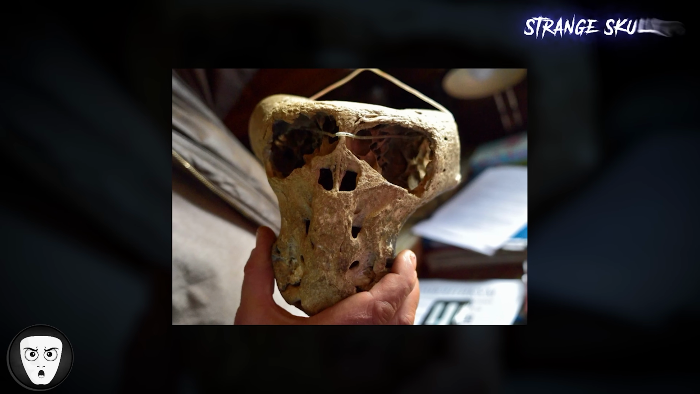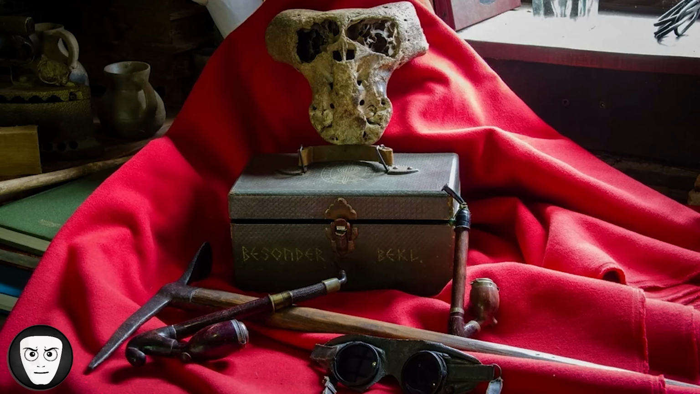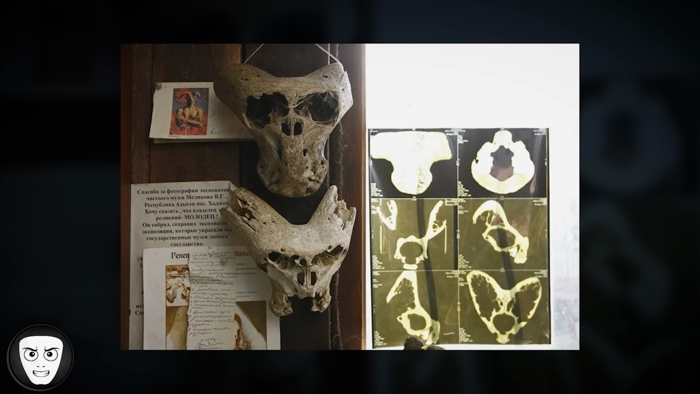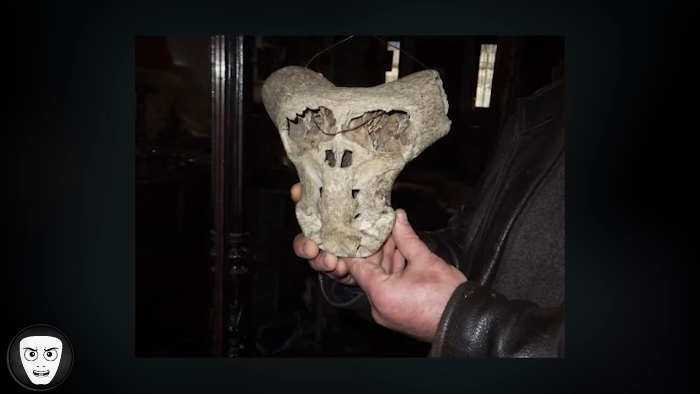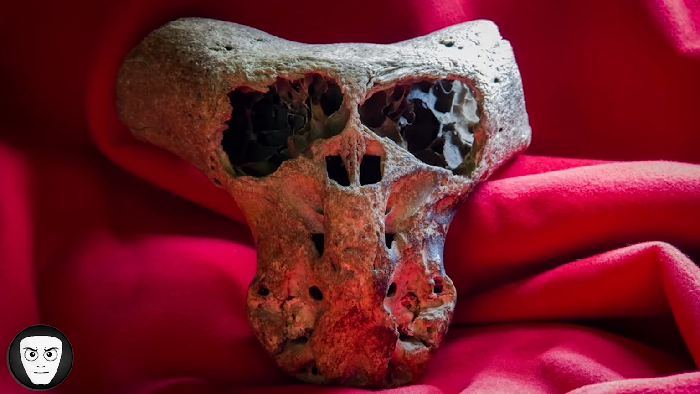A group of archaeologists reportedly discovered a chest containing unusual skulls marked with a symbol believed to be linked to a German occult organization. This group is known for searching for relics and artifacts, often surrounded by mystery and speculation. Inside, the skulls had very unusual features. The shape appeared elongated at the top, with large eye sockets and an extended jaw structure that didn't match typical human anatomy. Some people suggest they could be ancient remains that were deformed over time. Others believe they might be linked to extraterrestrial ideas.